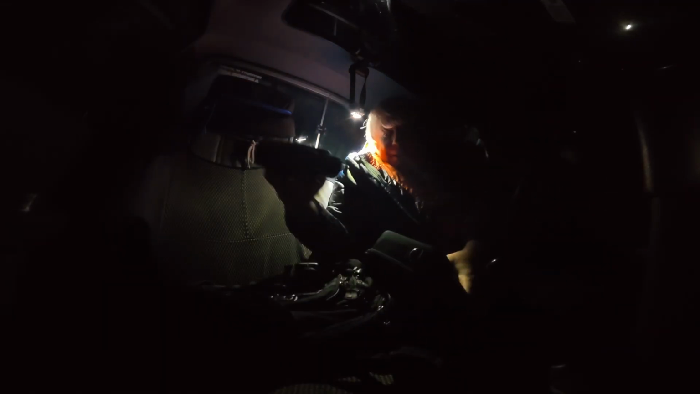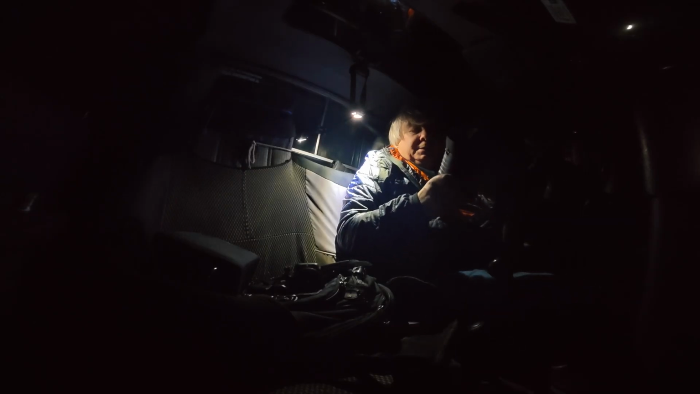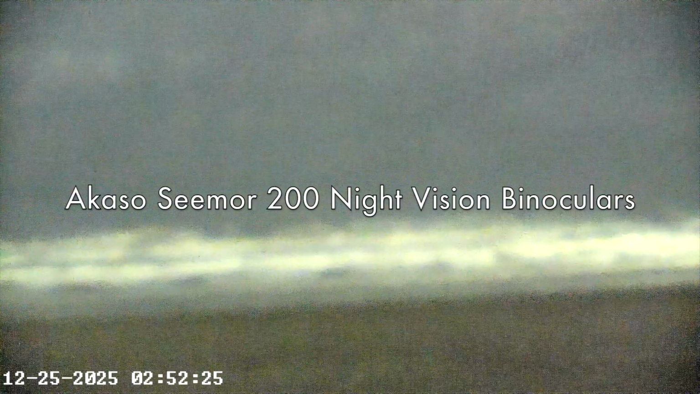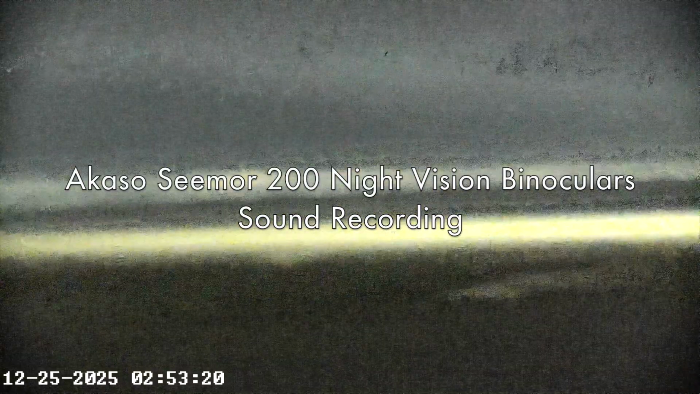So as I said, right now I'm going to look straight ahead. I've got a little bit of starlight, a little bit of moonlight, and I really was hoping to have completely dark conditions, but this is the best I can do. So let's see how this works. Here's what the Xana looks like. All right, so this is the Xana, whatever, 220, whatever it is.